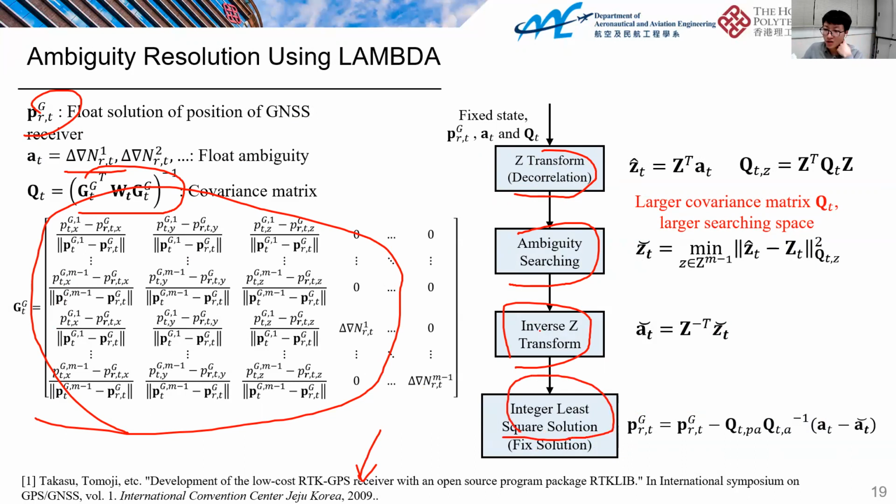If the geometry is good enough, you can get the fixed solution. Whether you can get a fixed solution is determined by the geometry and the measurement quality.